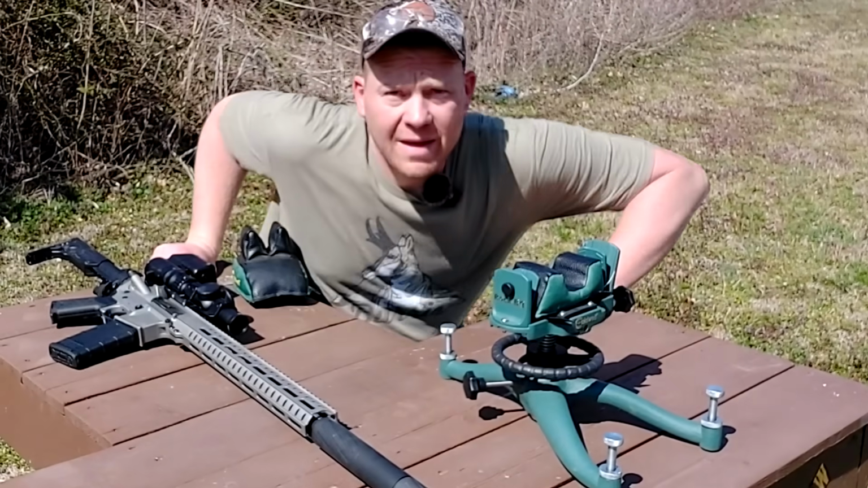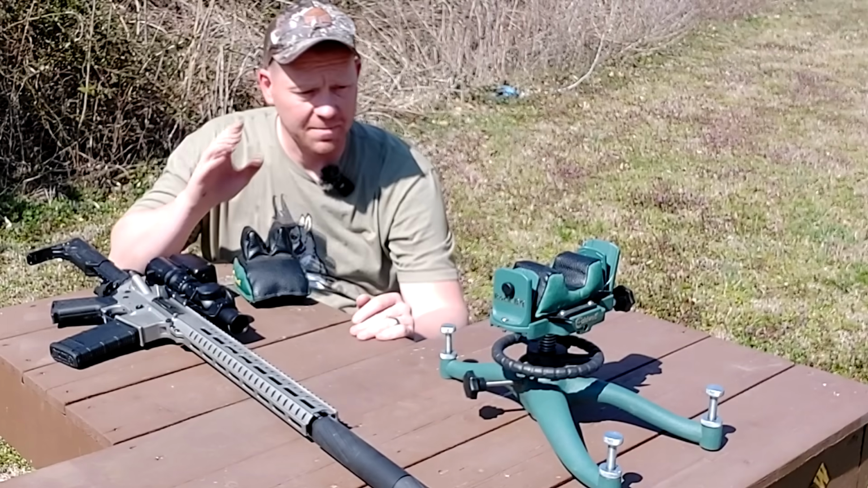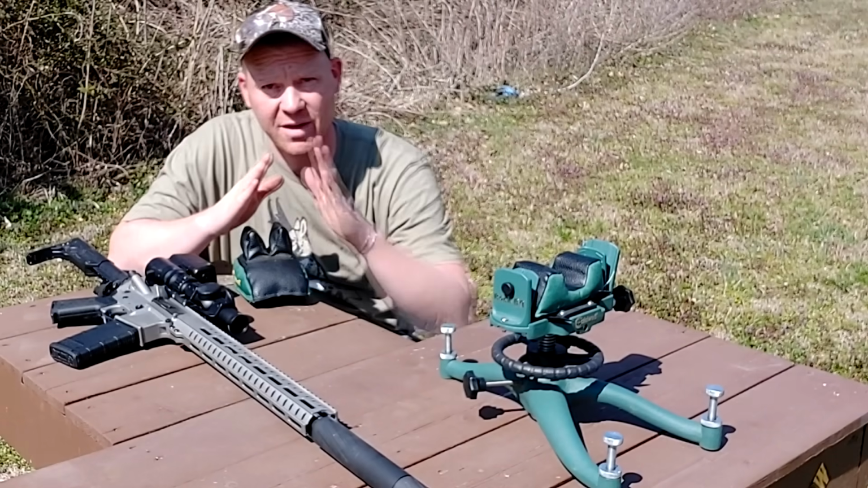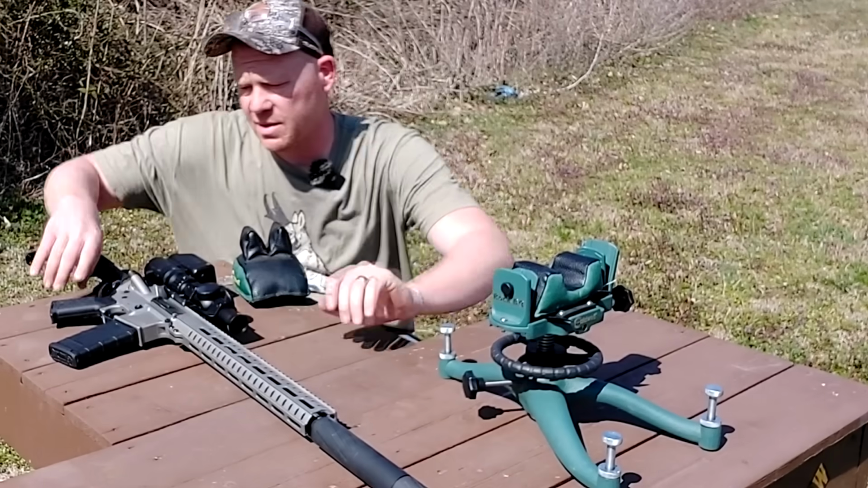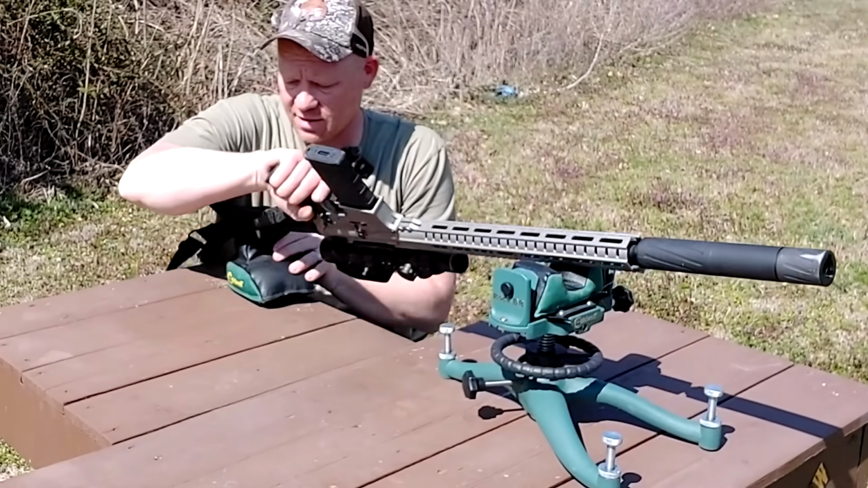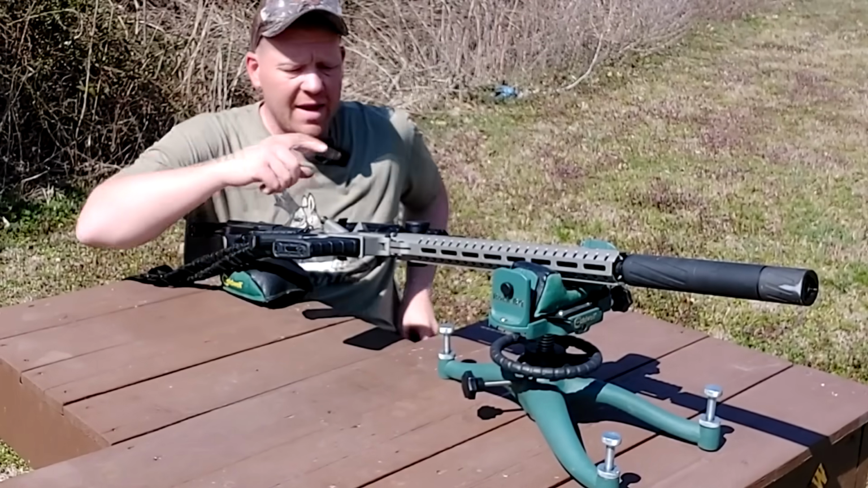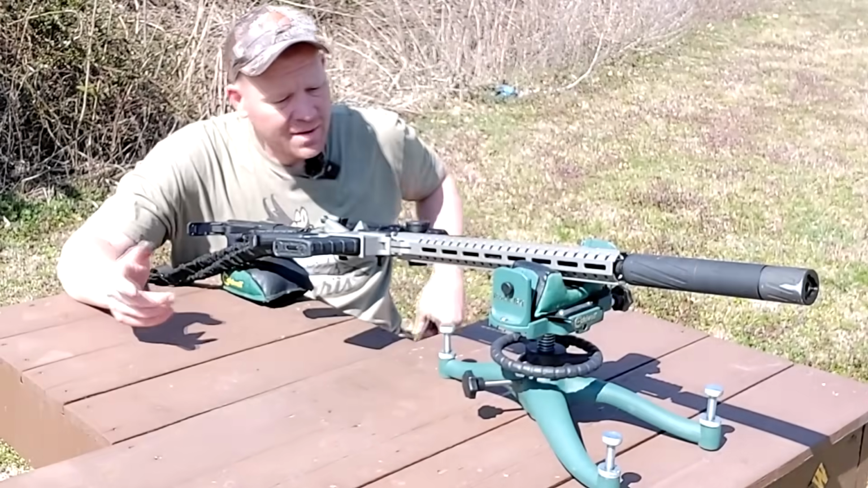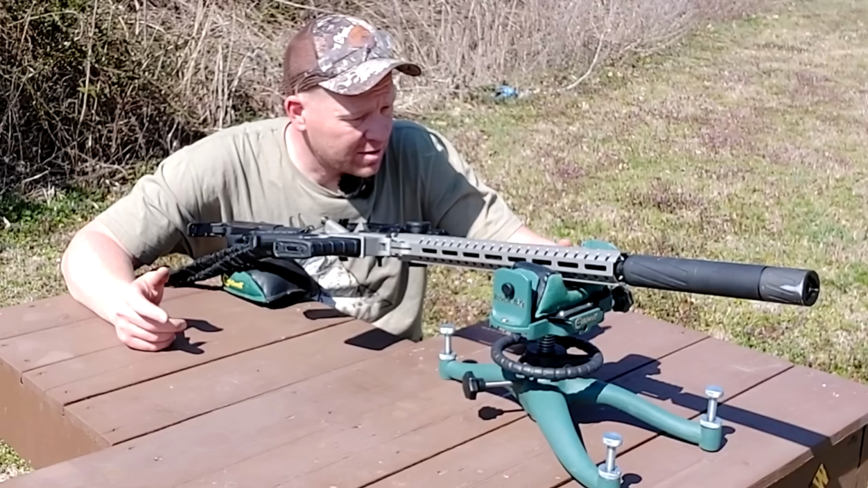All right, now, so here's the deal. I'm gonna go ahead and run this camera as a backup, but I'm gonna do split screen target camera through the scope so you guys can see what I'm doing. I took a deer with 44 mag with this camera on it this past deer season, and I didn't have the memory card in there, so we didn't get the through the scope footage. Now, let me turn this scope camera on.